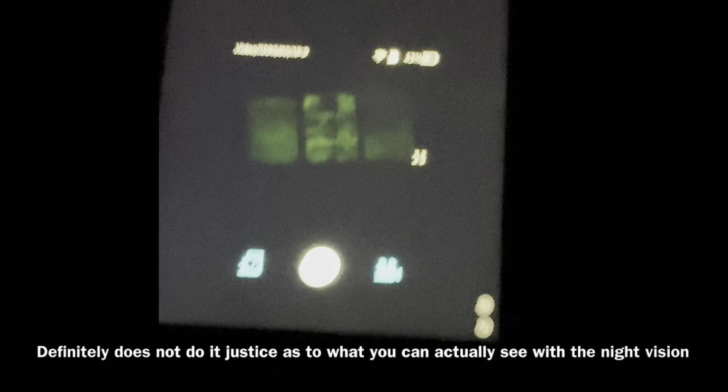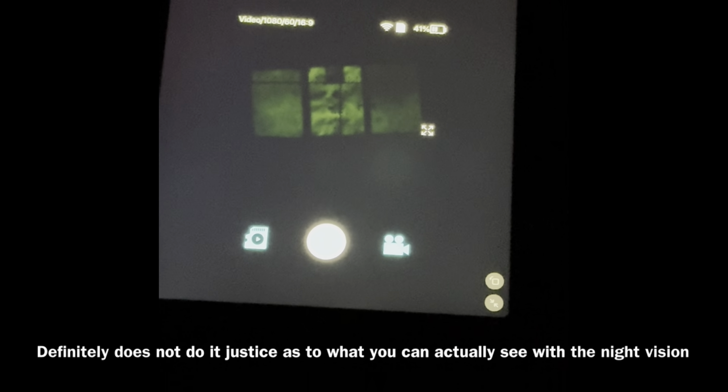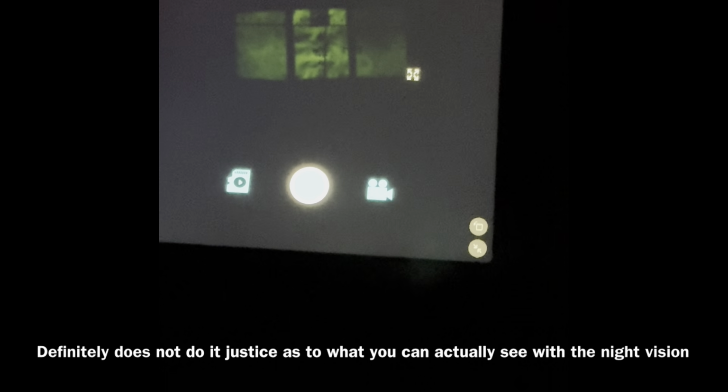All right, so as you can tell, even with the good illumination and a trigger cam, it's very, very grainy. You guys will get to hopefully see with the trigger cam what I'm seeing, or at least pretty close to it.